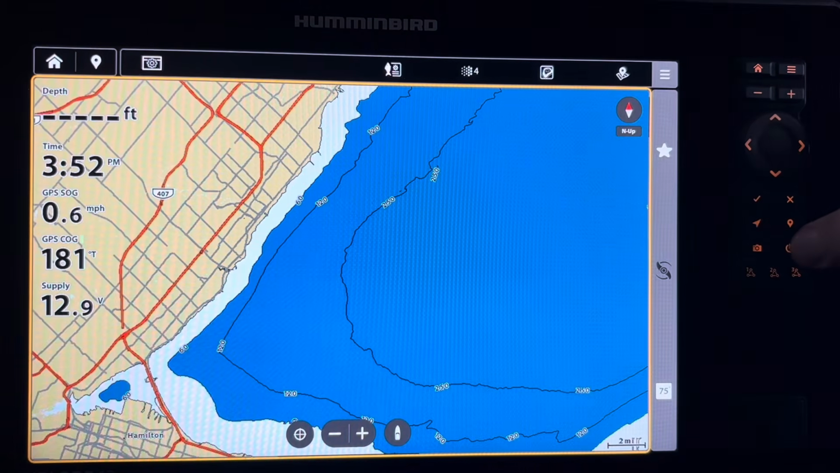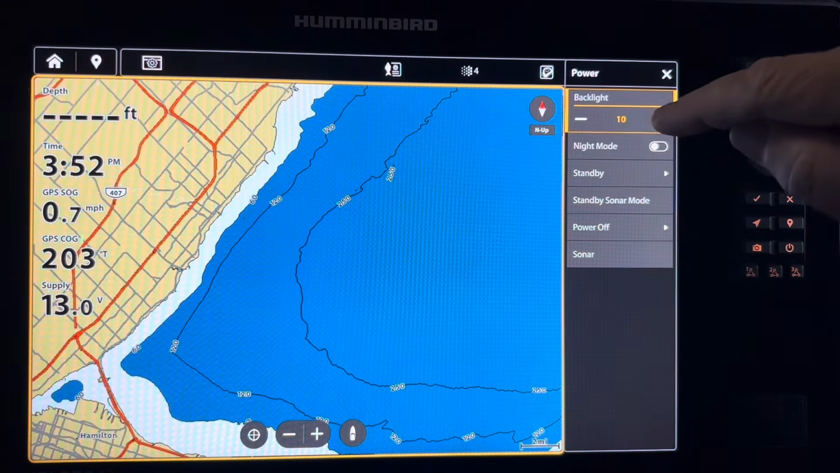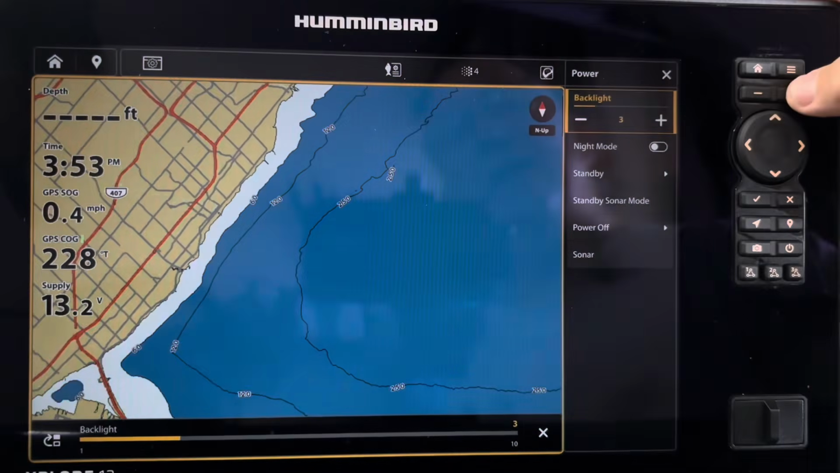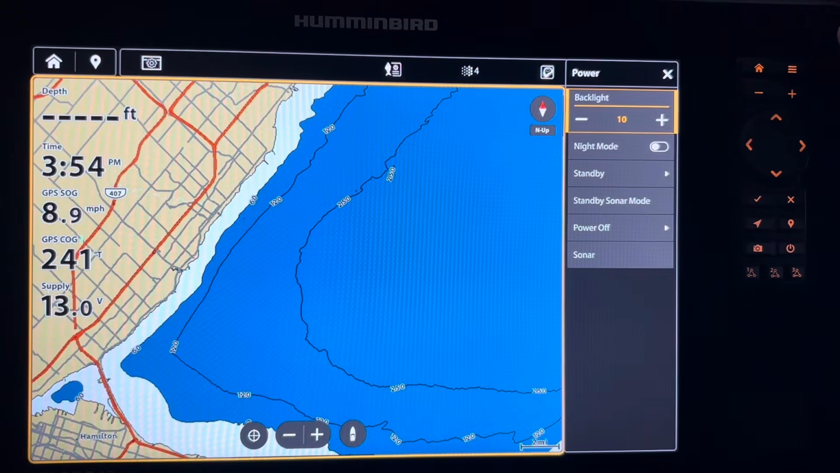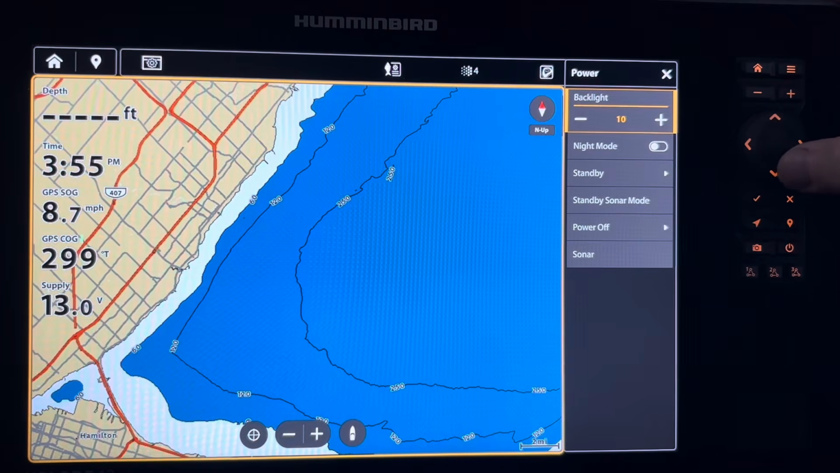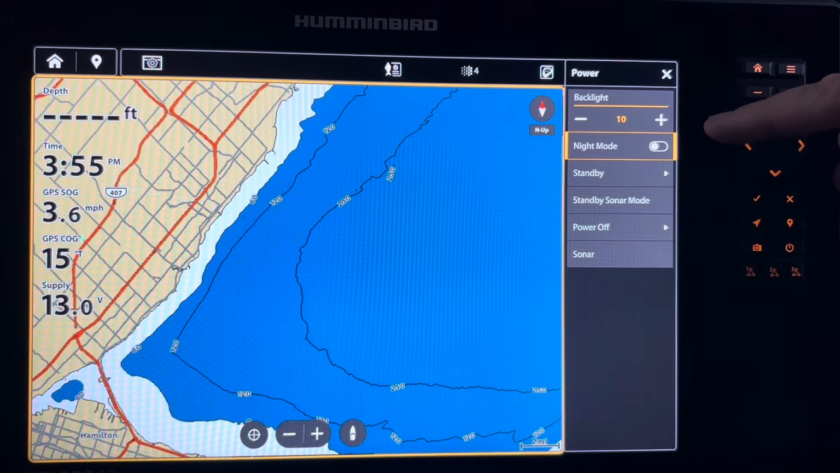When I first press the power button, you will see that the backlight pane is highlighted. There's a yellow rectangular box around it. When it is highlighted, I can use the minus and the plus buttons to change the backlight. Minus is going to dim it down, and the plus is going to brighten it up. If I want to continue using the push button key functions, then I can go to the cursor control knob here and I can press the down arrow, and you can see that the night mode box is now highlighted.